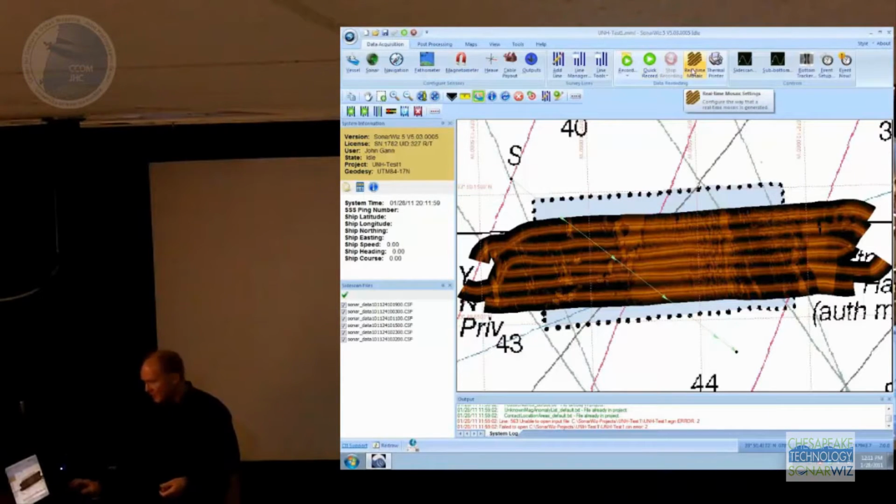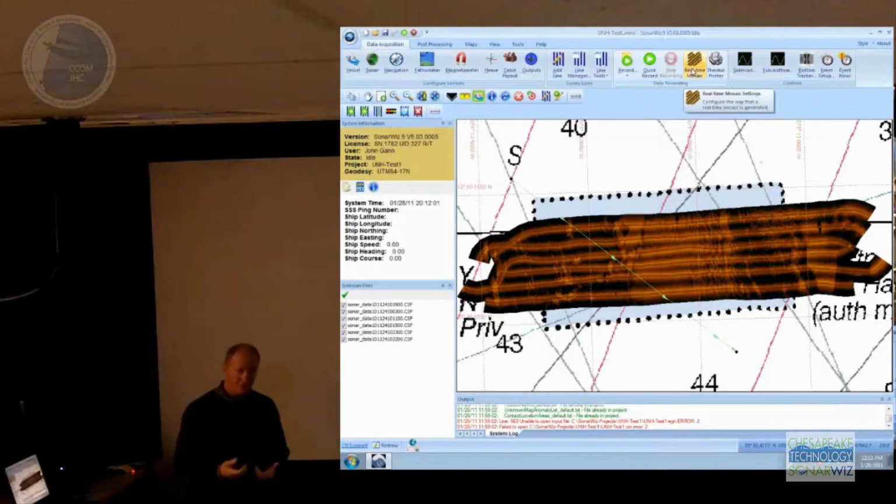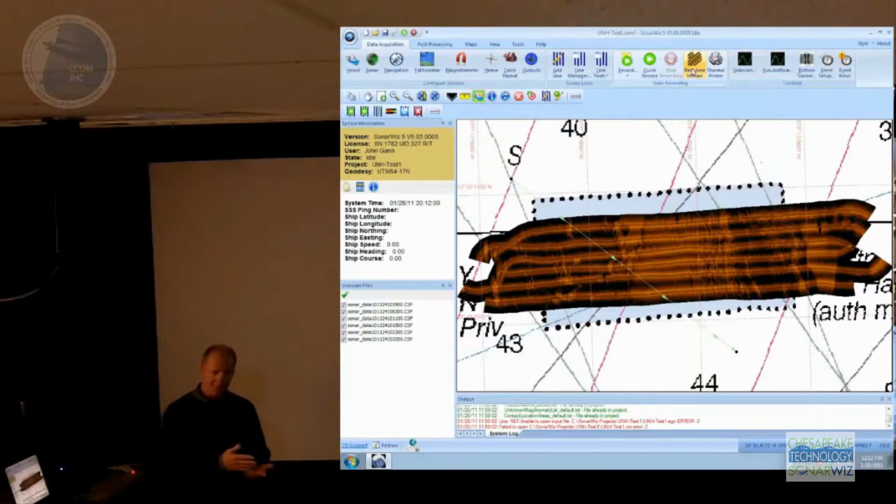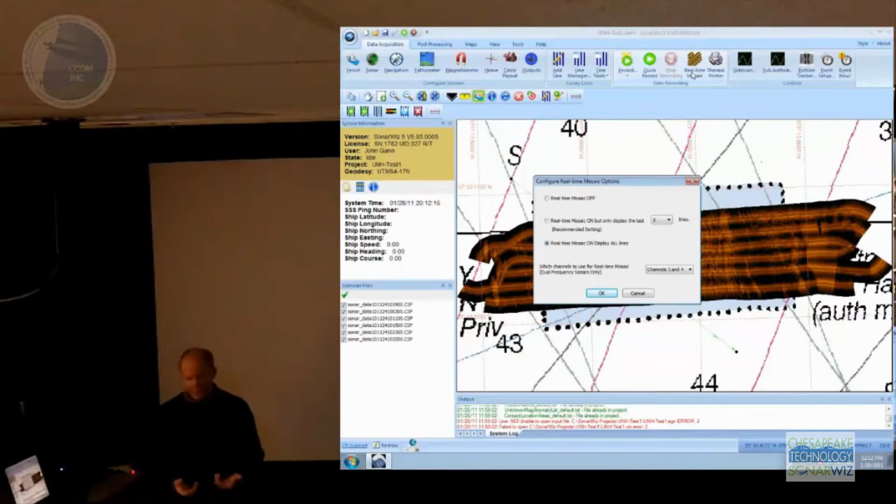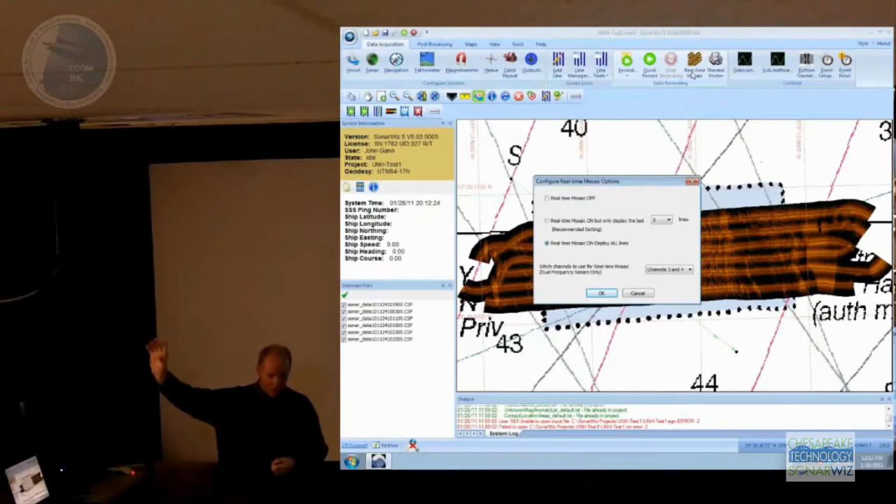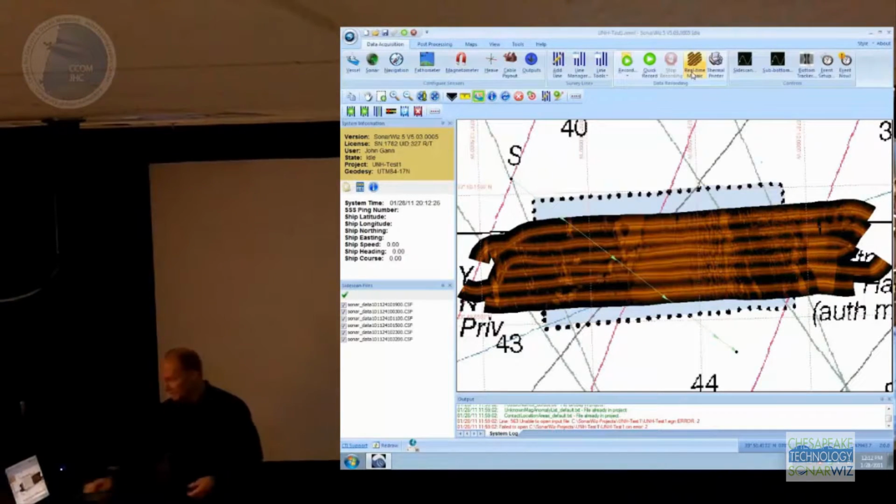Okay, real-time mosaic. Sometimes users are out there surveying for a month at a time, collecting hundreds and hundreds of sonar files. You might want to see all that at one time, but typically you're only going to want to keep the last maybe 5-10 lines on the screen. So this little button is handy. It lets you say how you want to do the real-time mosaicing. You can turn it off: I don't want to see any of it. Or just show me the last 5 lines. Don't draw the stuff that's 20 miles away, I don't care about it. Or show me everything. Okay.